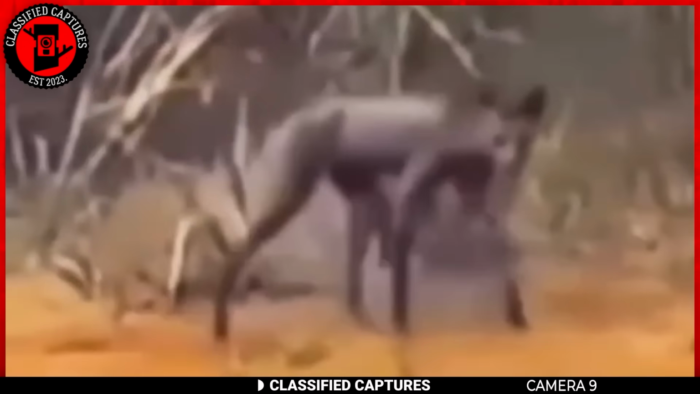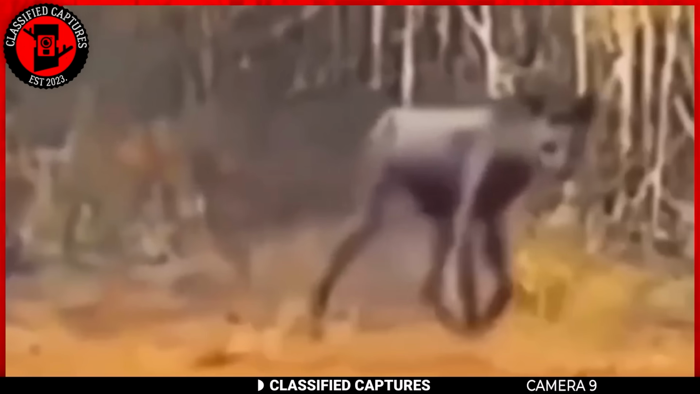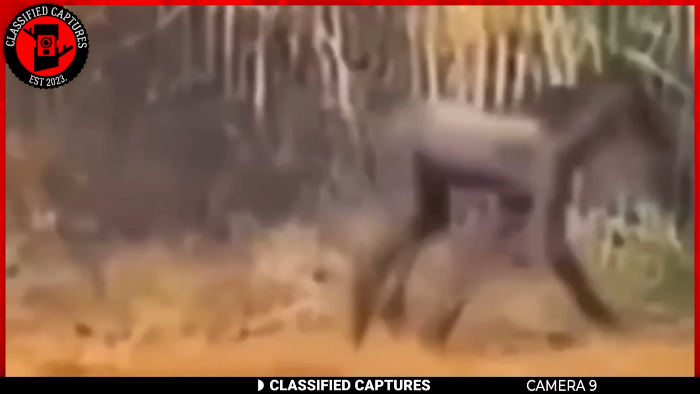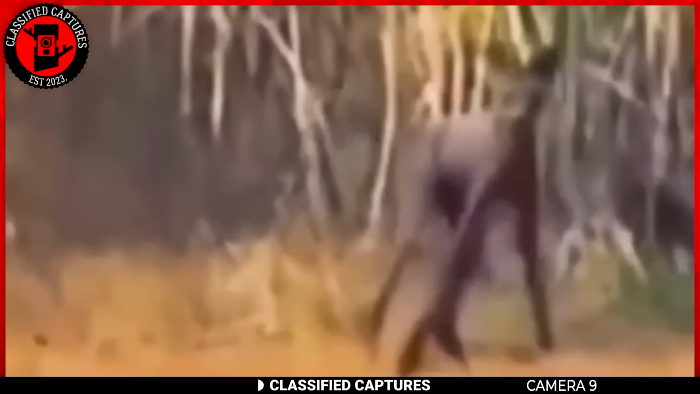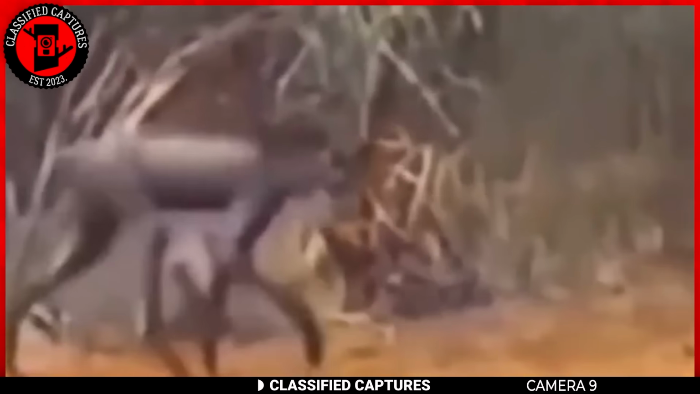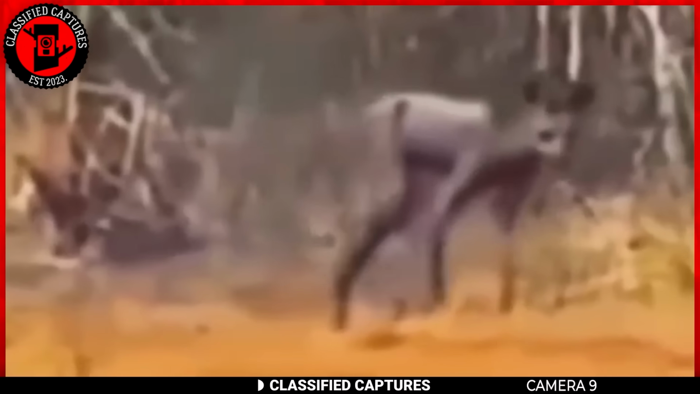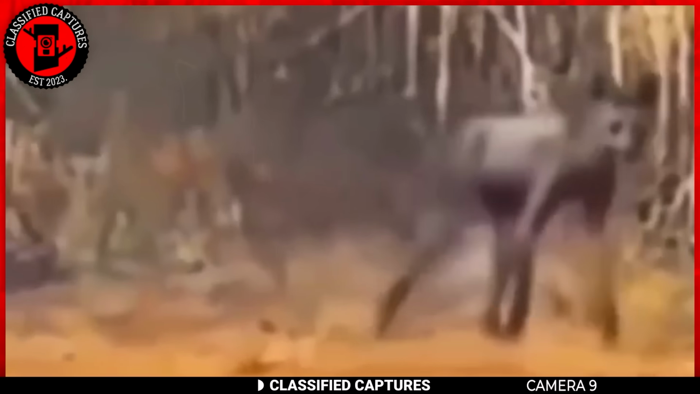Someone captured this strange-looking creature in the woods. At first glance, it doesn't look like any creature we've seen, but the one who uploaded it insists it was a chupacabra. For those unfamiliar with it, the chupacabra is a legendary blood-sucking dog-like creature that's infamous for attacking livestock. Its name means goat sucker, as it was first reported attacking goats in Puerto Rico in the 1990s.